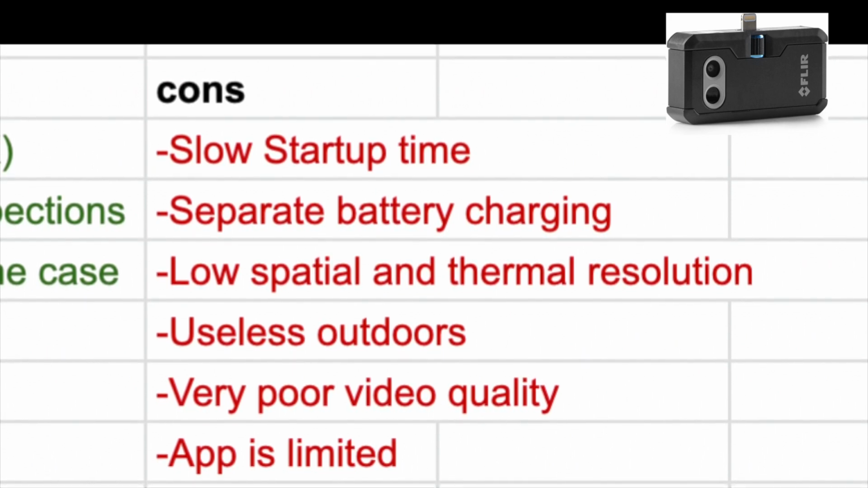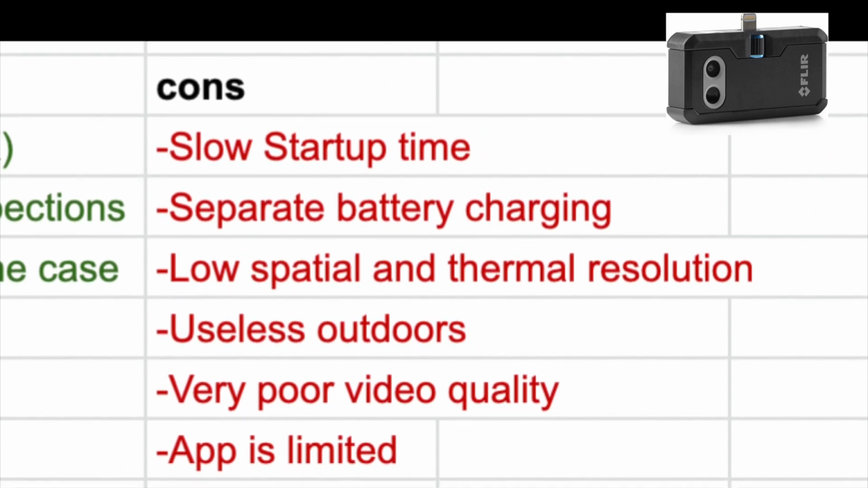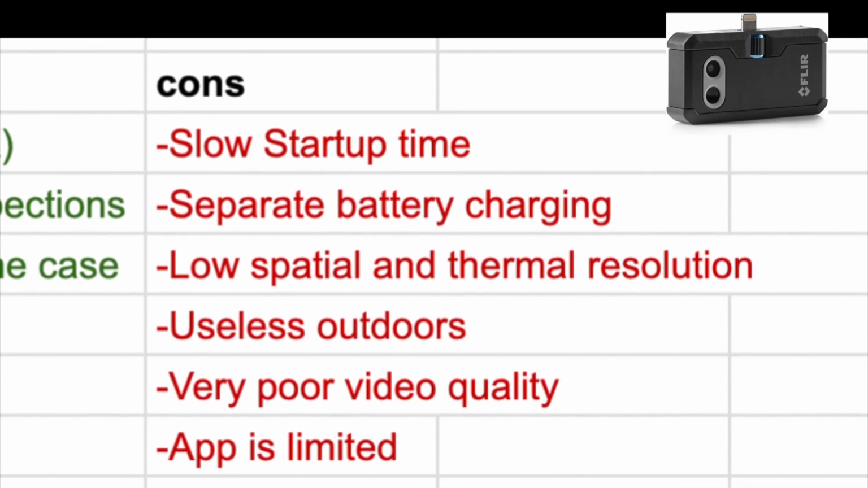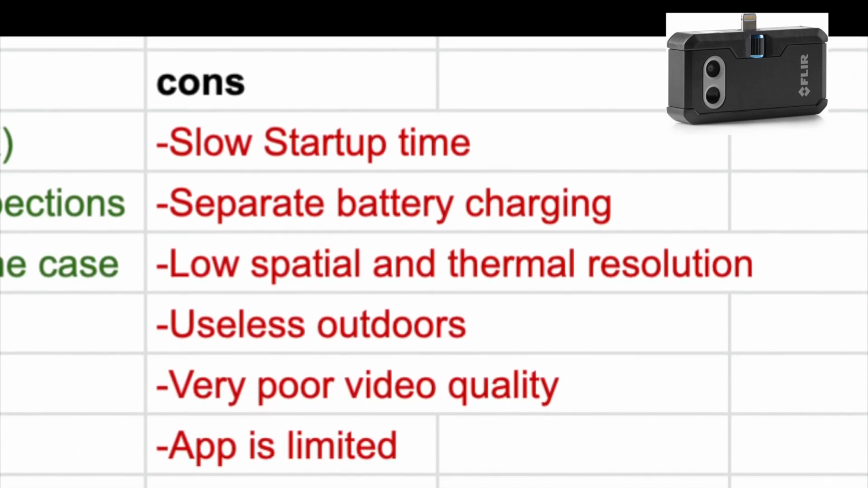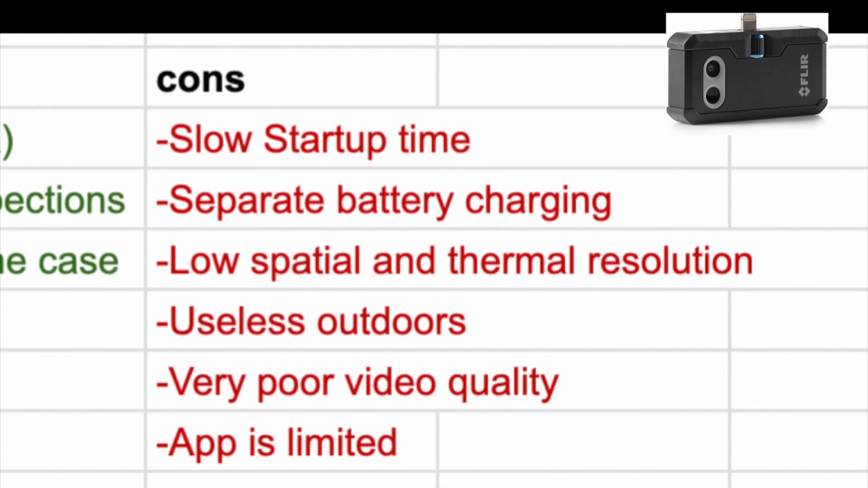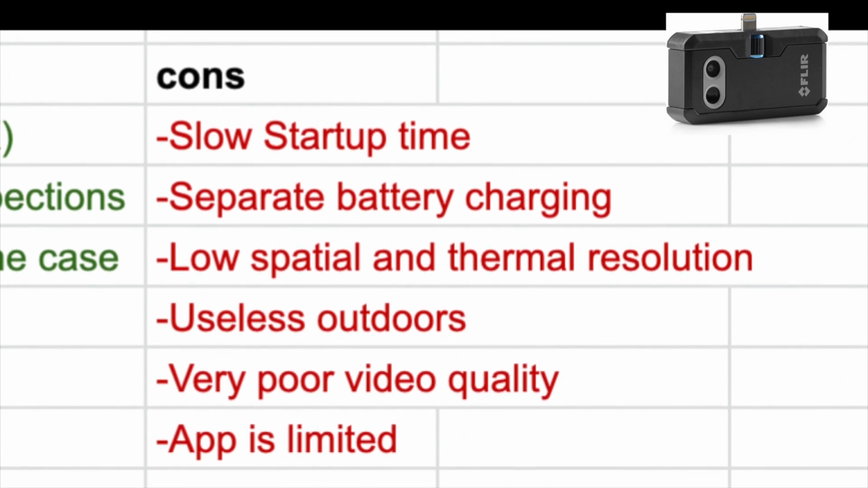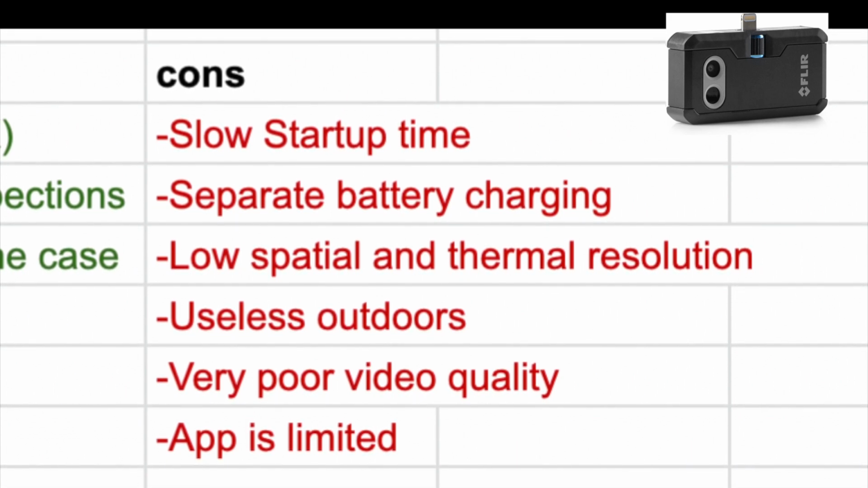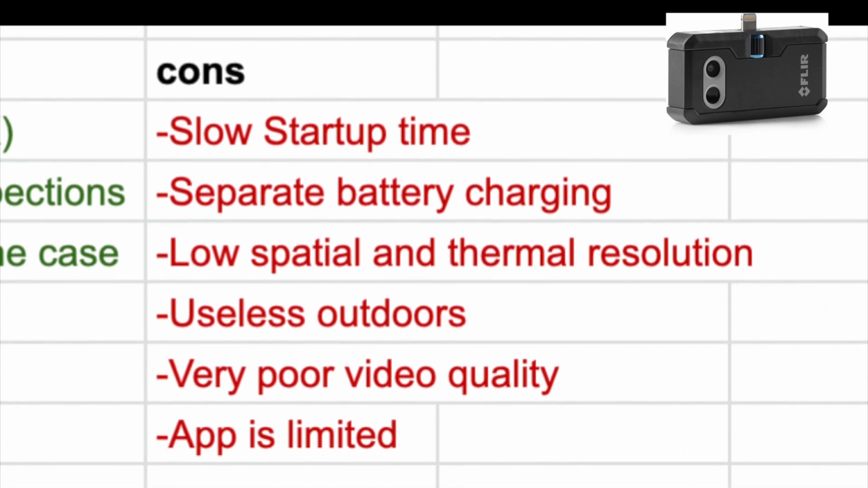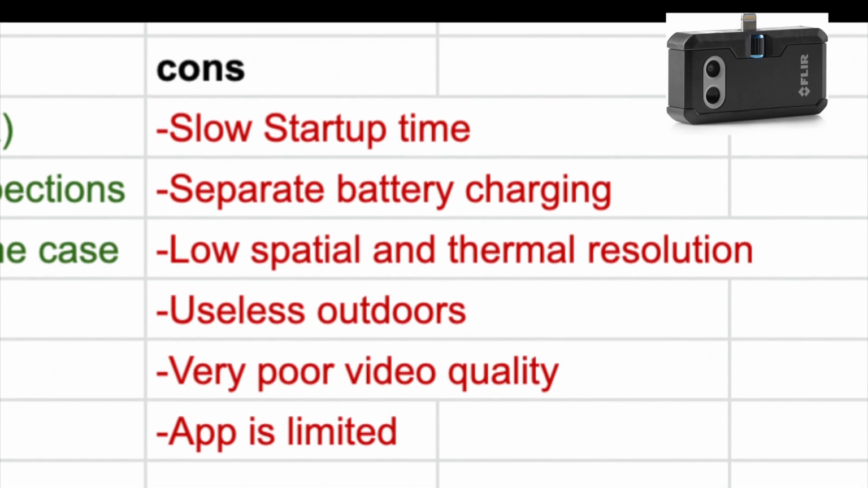It also has very poor recording quality, so the app actually compresses the video so much that even though the camera outputs a decent enough resolution, you can't use it afterwards for any sort of report or somewhere where you need to show proof of whatever you're recording, unless it's just a very rough outline that you require.